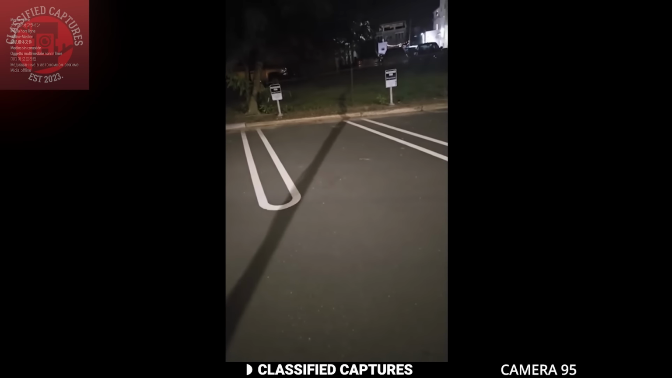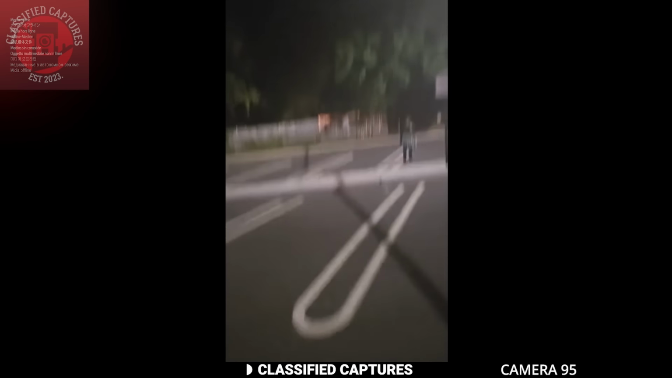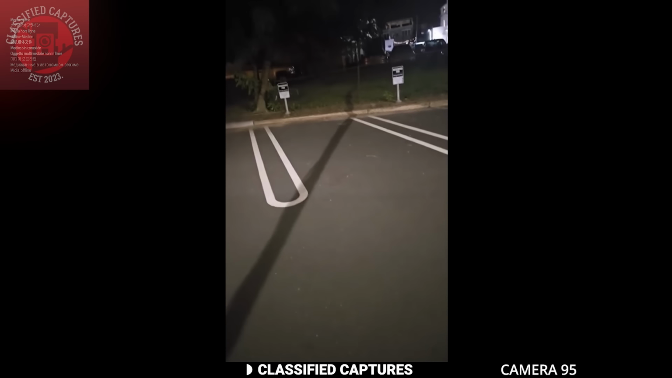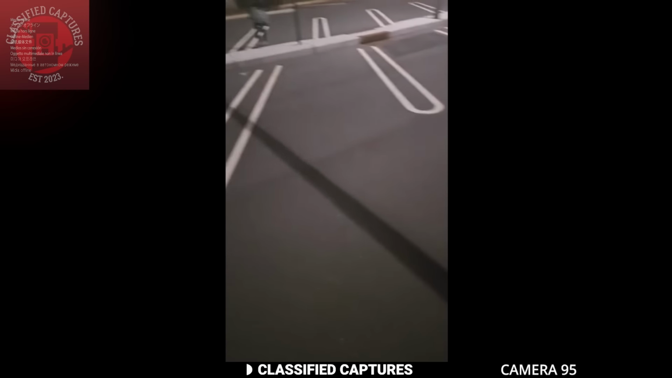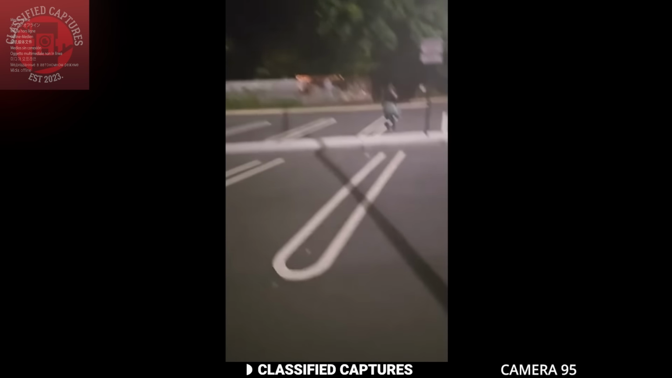We all know how shadows work. When an object blocks light, it casts its form onto a surface. We all have shadows, right? Someone explain to me what the fuck this is a shadow of.